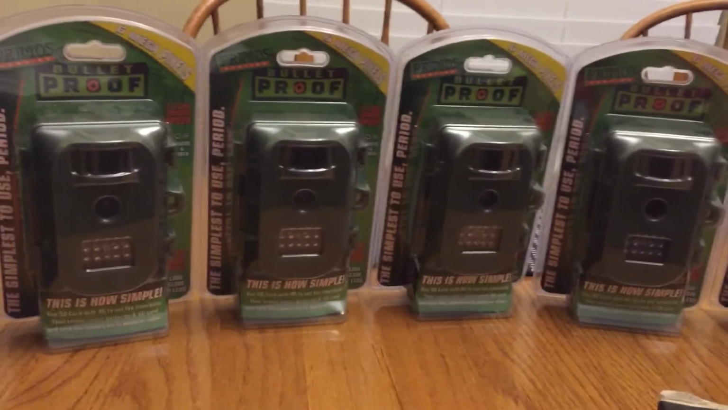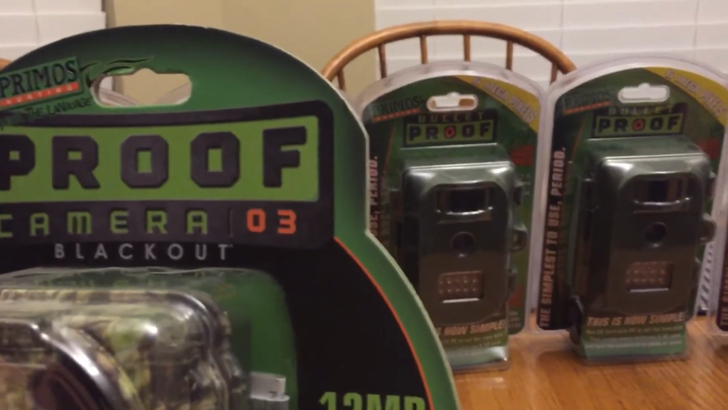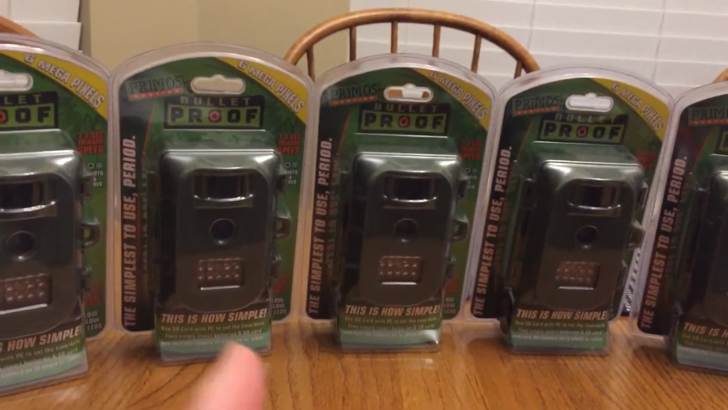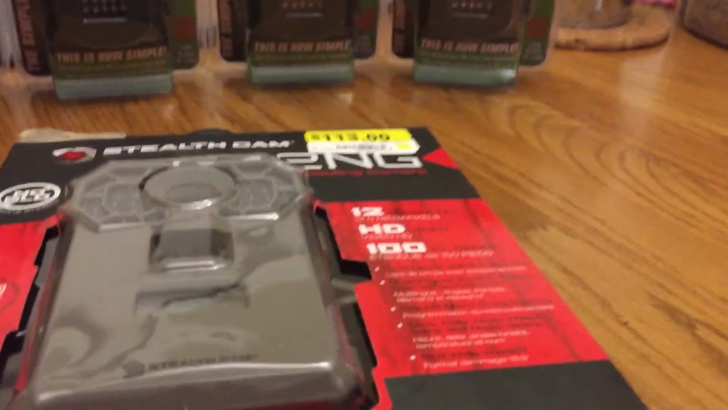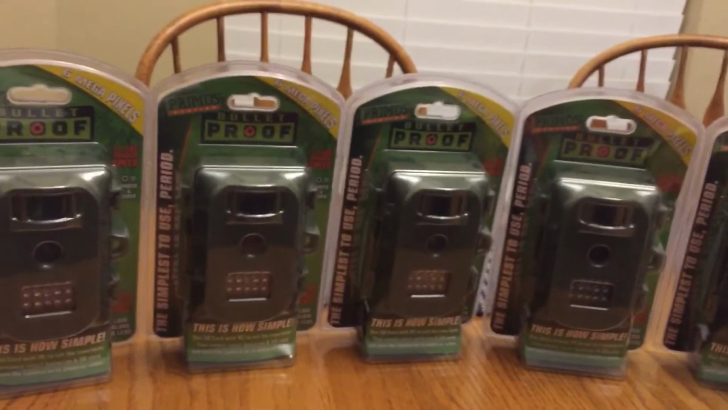Like I say, I still got 3 of the O2s of these lit up at a store. They can't find them. I have 2 Bushnells lit up at the store closest to me, as well as all these stealth cams. They can't find them. I have 2 Moultries, the 888Is, that are lit up at my store closest to me, and they can't find those either. They just swear they're not there.